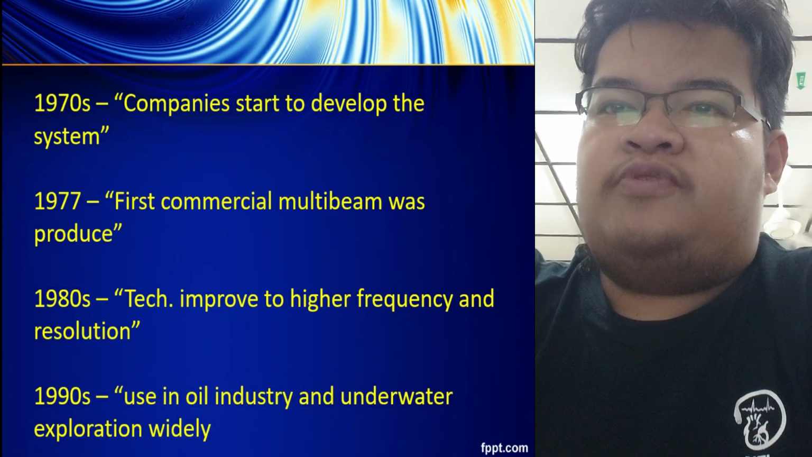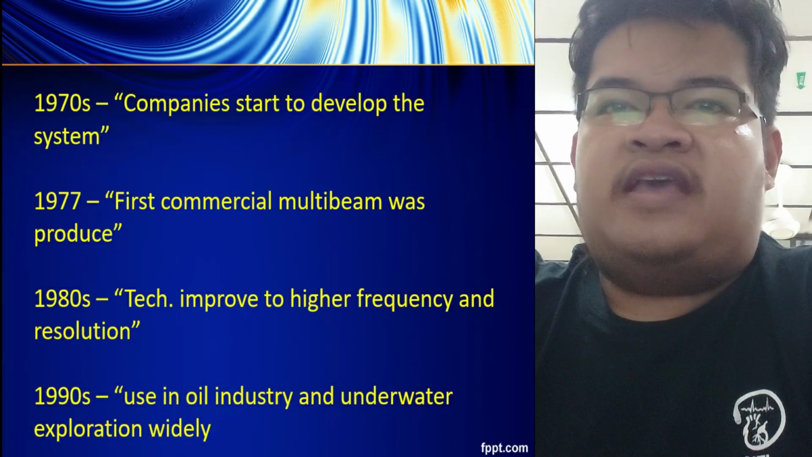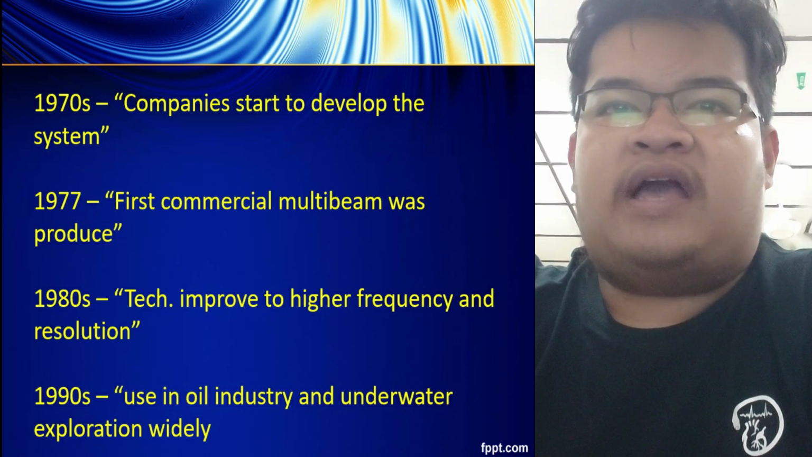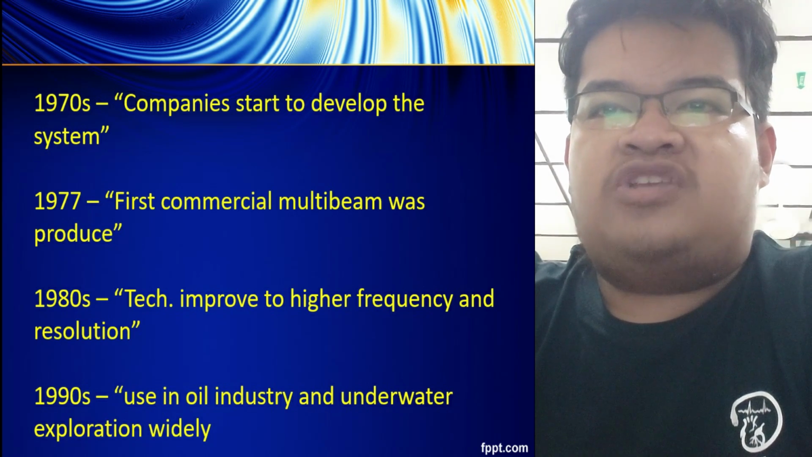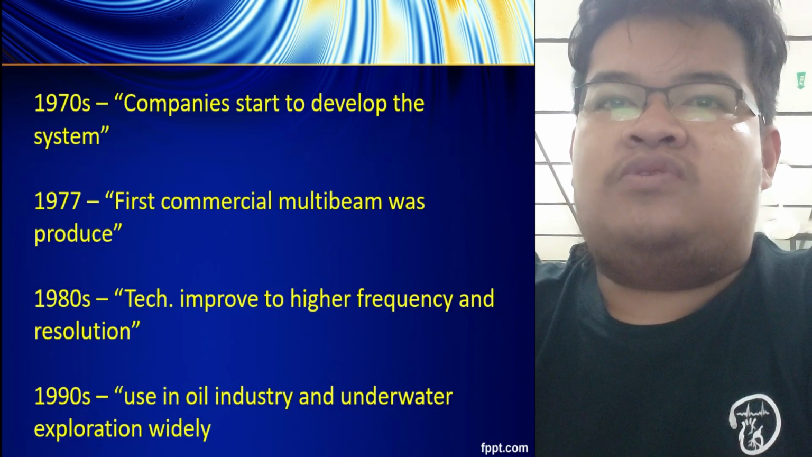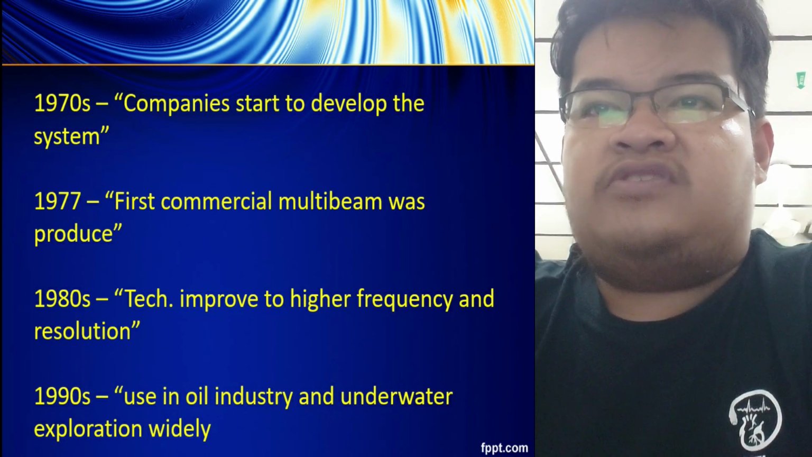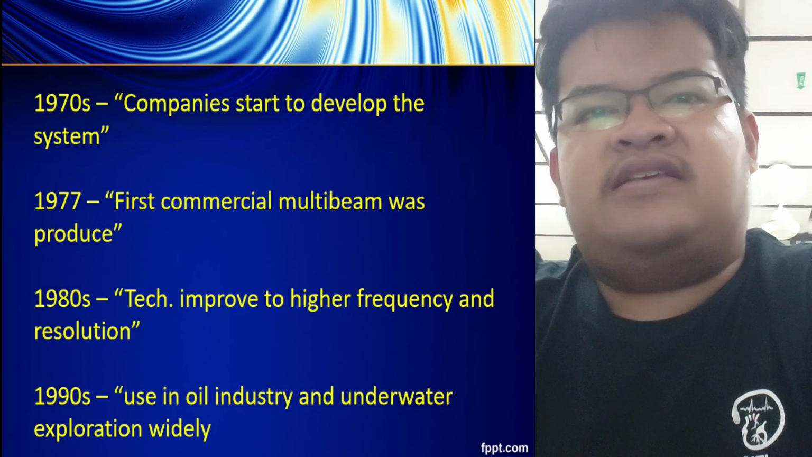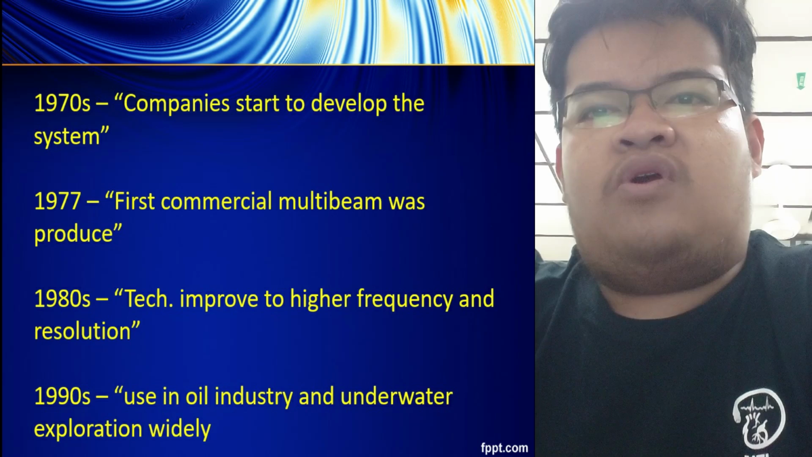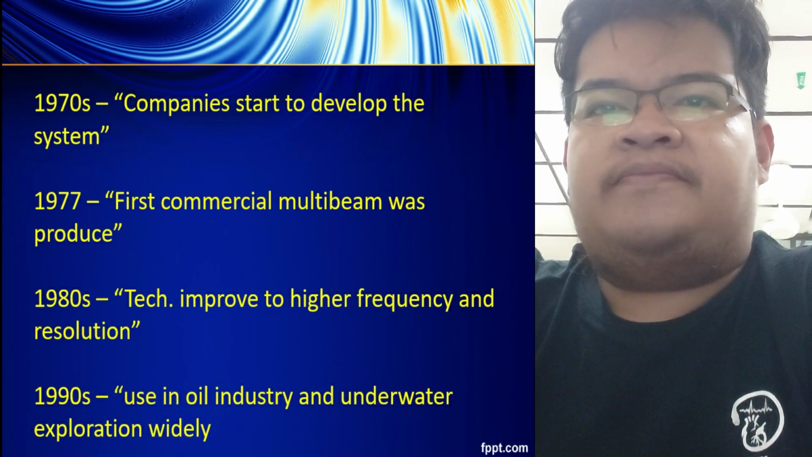As technology improved in the 1980s and 1990s, higher frequency systems suitable for high resolution mapping in shallow water were developed. Multibeam echosounders are also commonly used for geological and oceanographic research, and since the 1990s for offshore oil and gas exploration and seafloor cable routing.